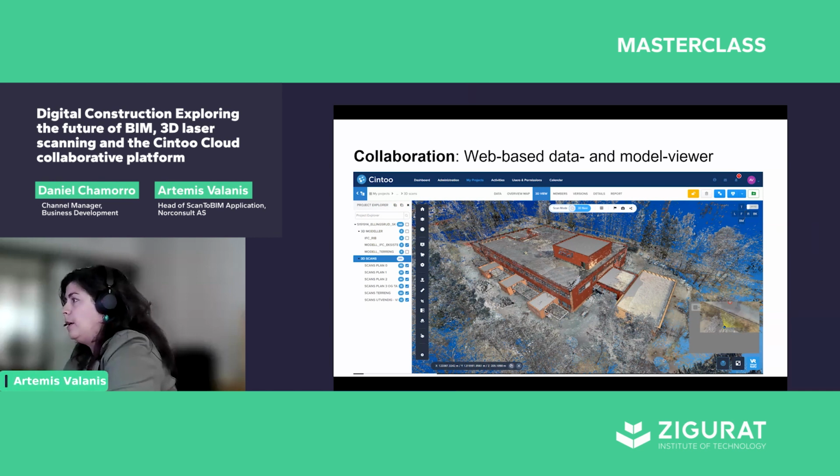For example, Solibri is very often used for coordination, but it does not allow us to include data from scanning, not without modeling it up. And the same goes for platforms like BIM 360. Again, it is possible to see models, but not actual data from the site. This presents a challenge because